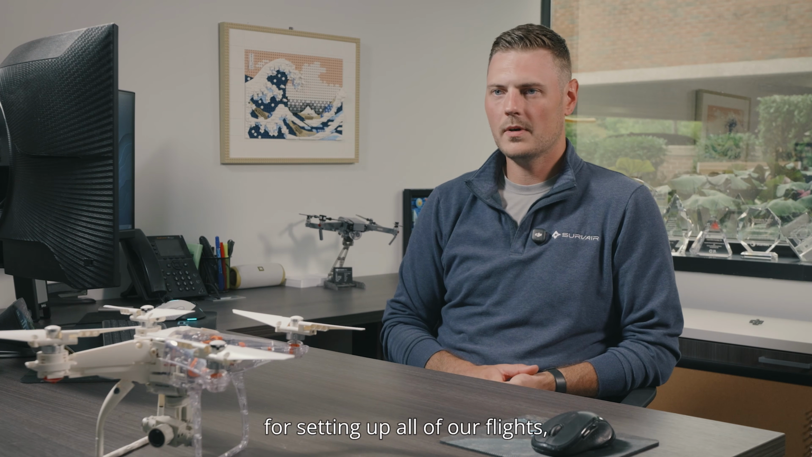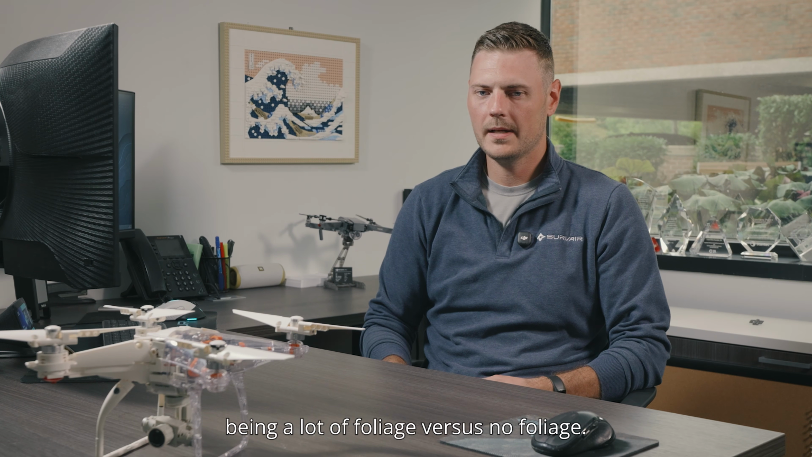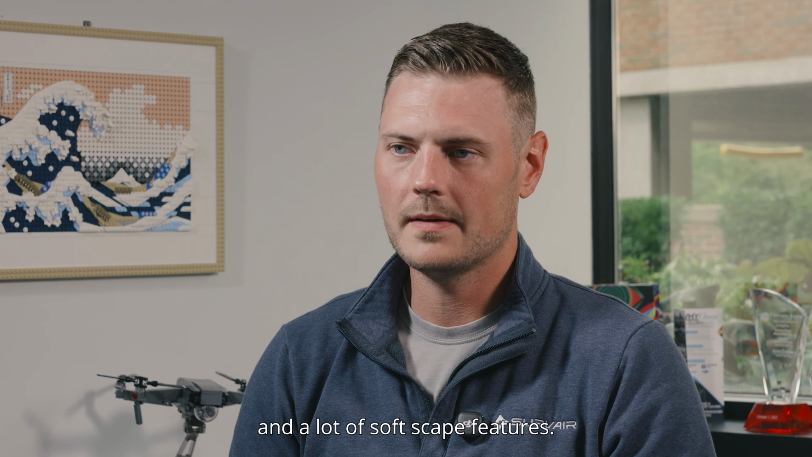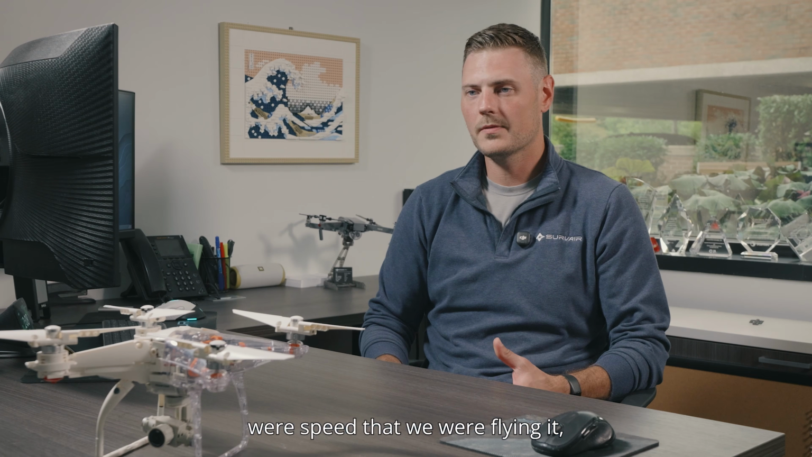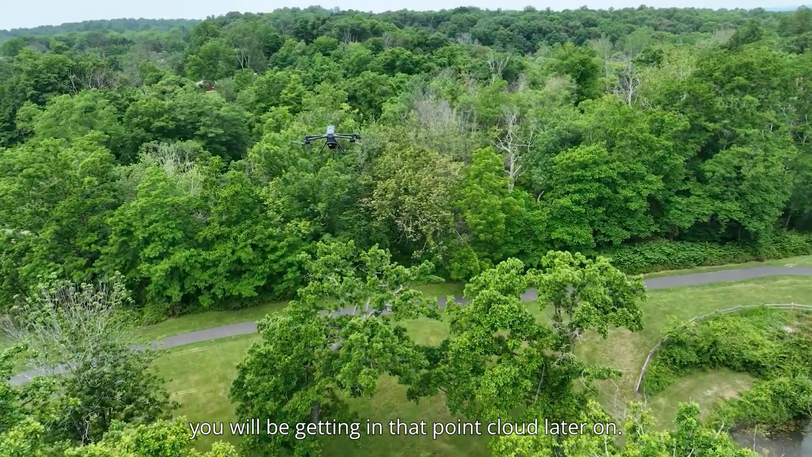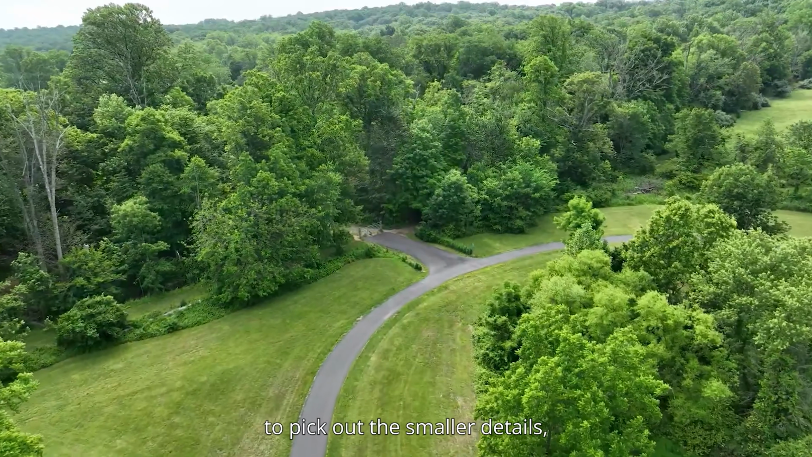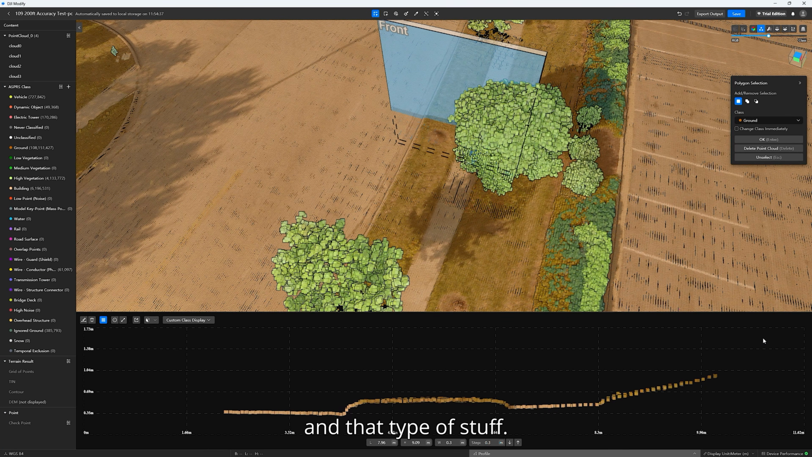For setting up all of our flights we are operating on today, we had to really think about the site being a lot of foliage versus no foliage. It has some hardscape features and a lot of softscape features. Some things that we took into account were the speed that we were flying at, which we aimed for 7 to 9 miles an hour. So the slower that you're going, the more density you'll be getting in that point cloud later on. This makes it a lot easier for us to pick out the smaller details like edge of sidewalk or top and bottom of curb and that type of stuff.